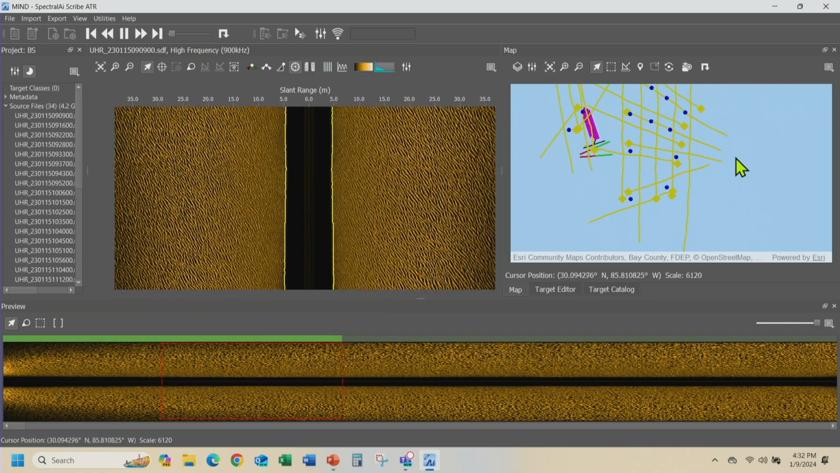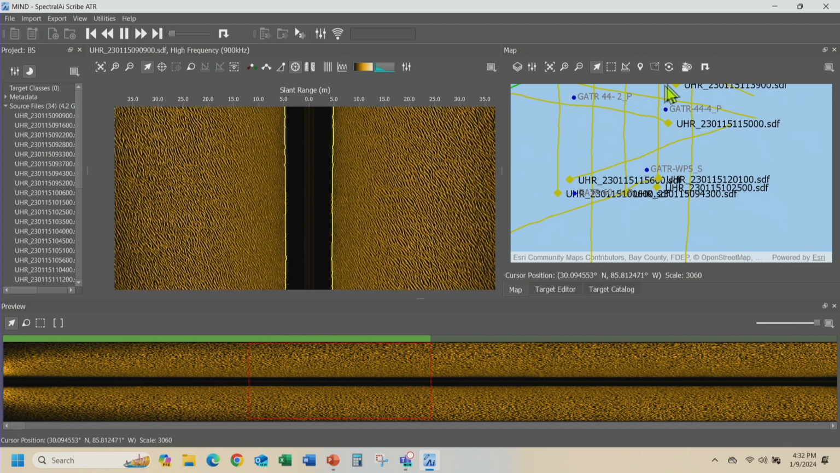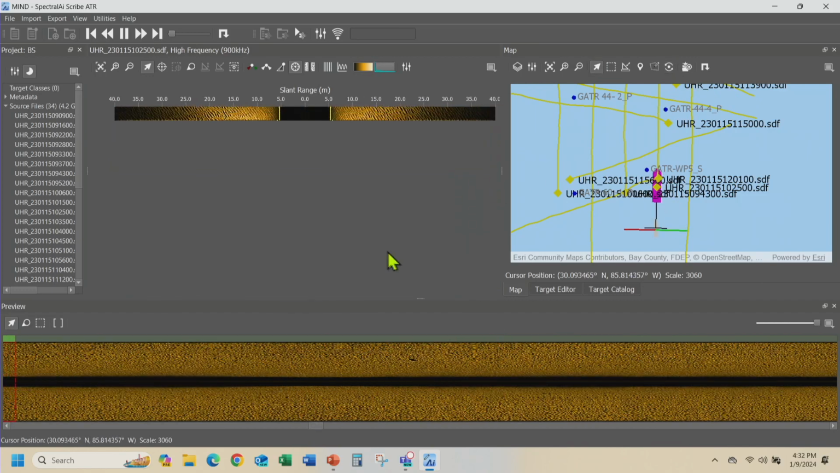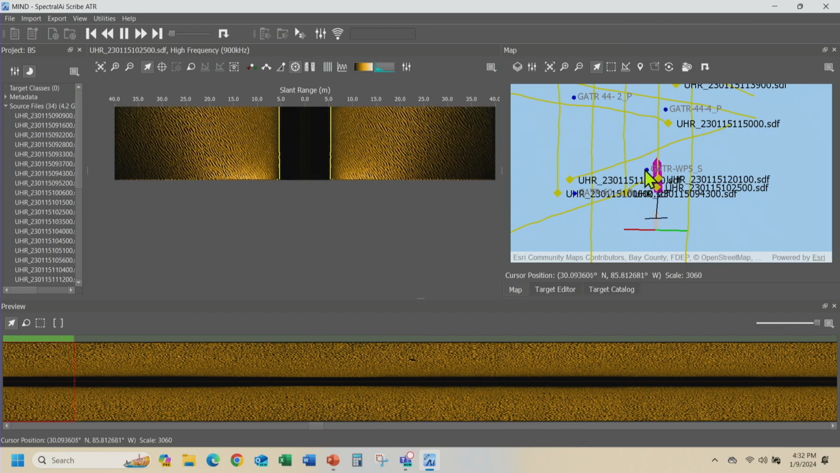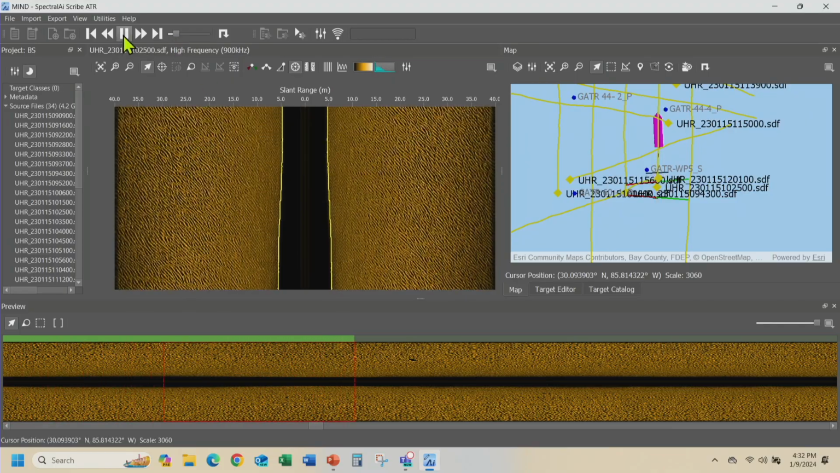But the nice thing is that I've got a nice dynamic library here, and I can skip to any part in this data that I want to. So while I'm reviewing that, I can say, I'm not too interested in that. I want to sync my waterfall position to start looking at that line. So now I'm starting to look at another line because I see there's some interesting targets here I want to look at. So I'm going to speed up the data, and I'm going to look at that target.